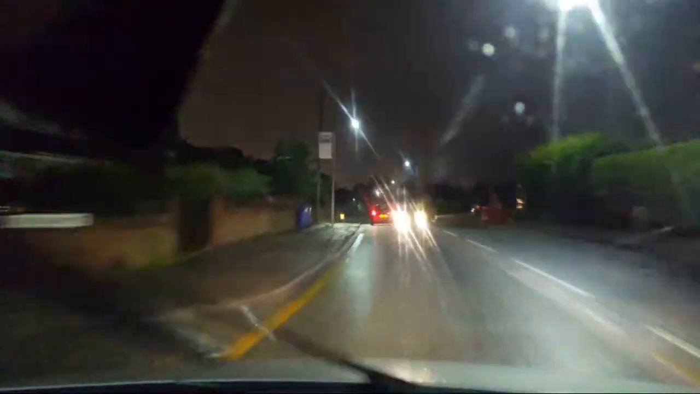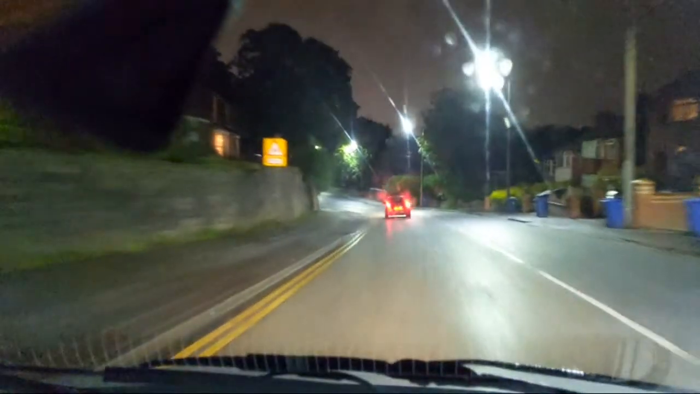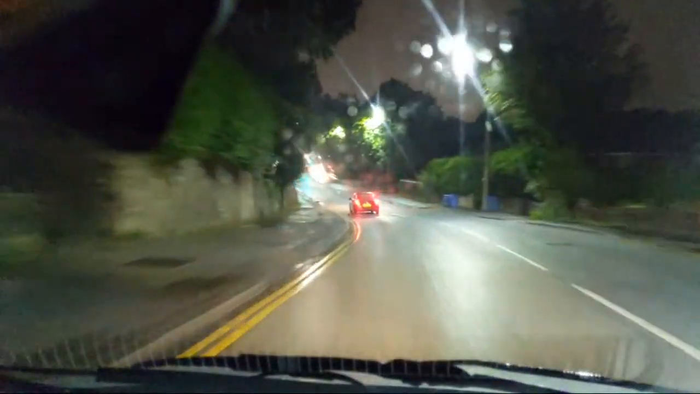So, Mount auto repairs on the right. Tesco's. Oh, the Mini's dropped back now with the speed camera on the hill.